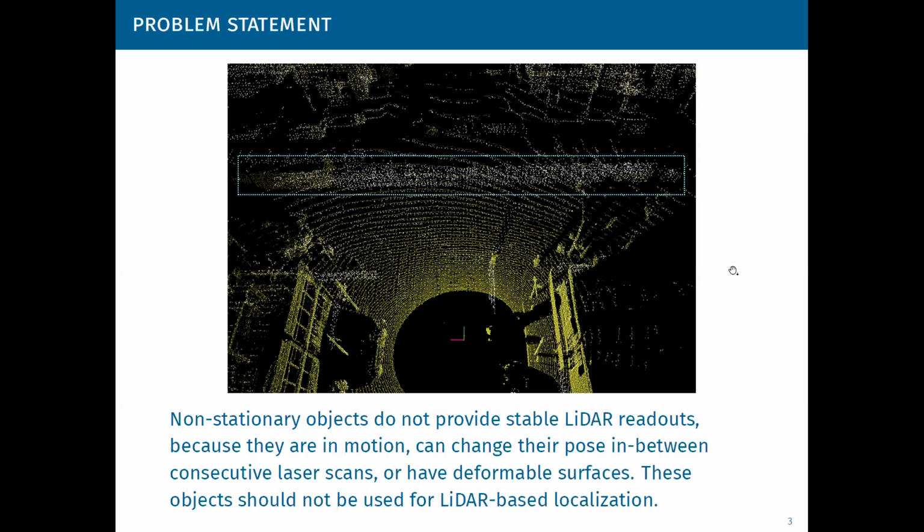This problem is of particular importance in urban environments where vehicles, pedestrians, and vegetation can be disregarded for localization, as there are enough man-made static surfaces around. So this paper is a study of methods that make it possible to detect and segment the non-stationary objects from LiDAR data in real time, involving very limited effort in the training and dataset preparation phase.